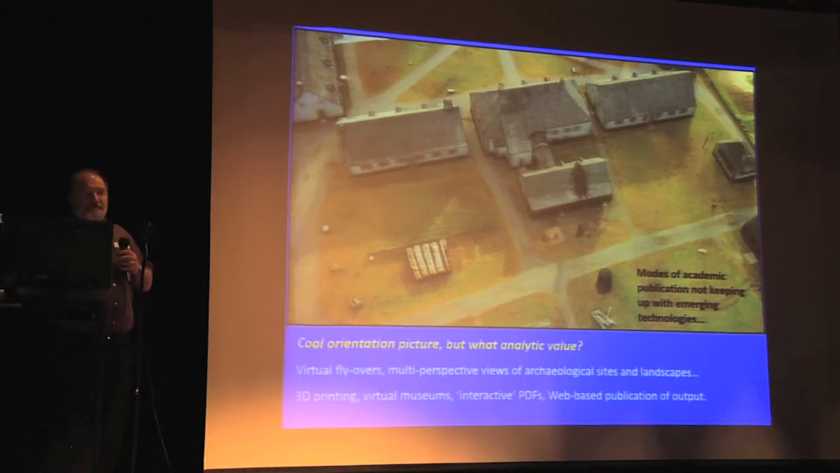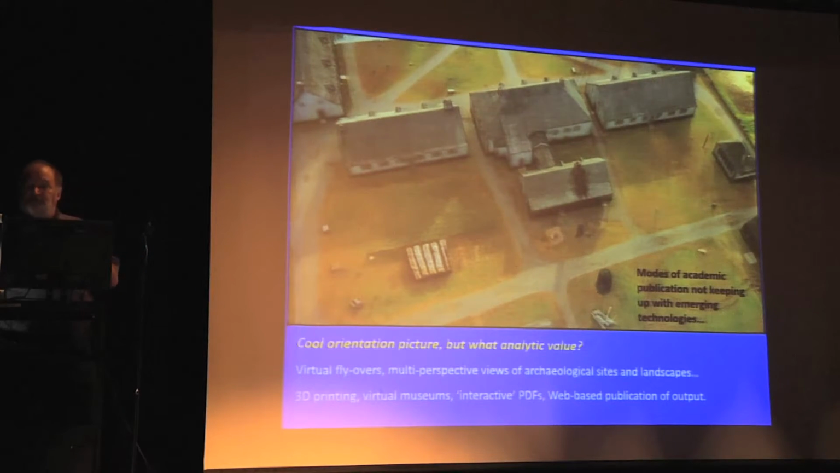The problem is, conventional academic publication is still kind of stuck in the 1950s and 60s. Illustrations are usually in black and white, or if you're really lucky, maybe grayscale. How are we going to represent these spatial products in millions of shades of color in order to capture the variables we're trying to capture?